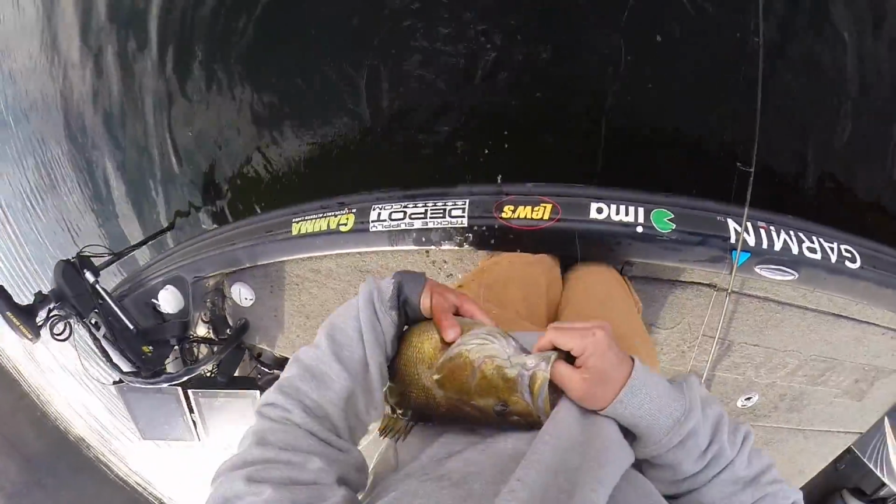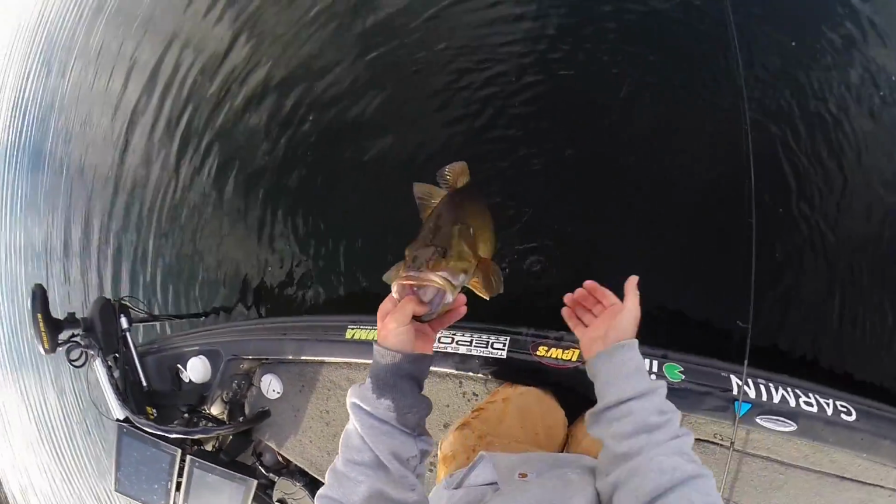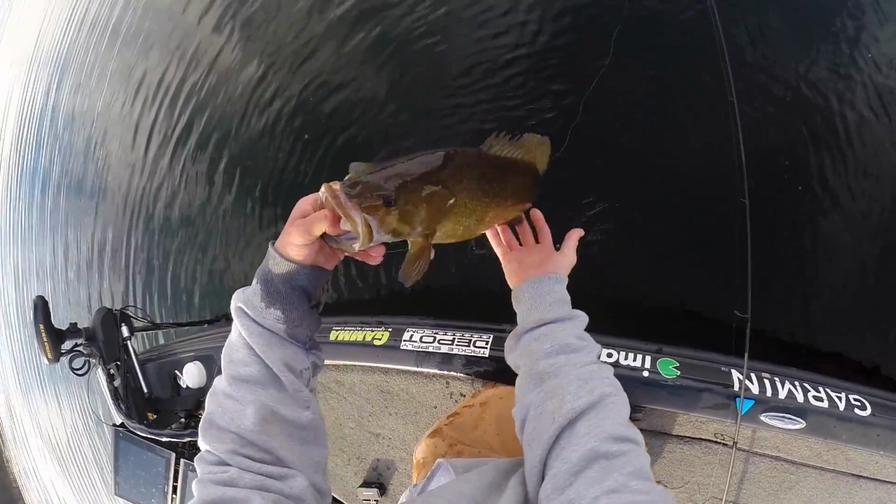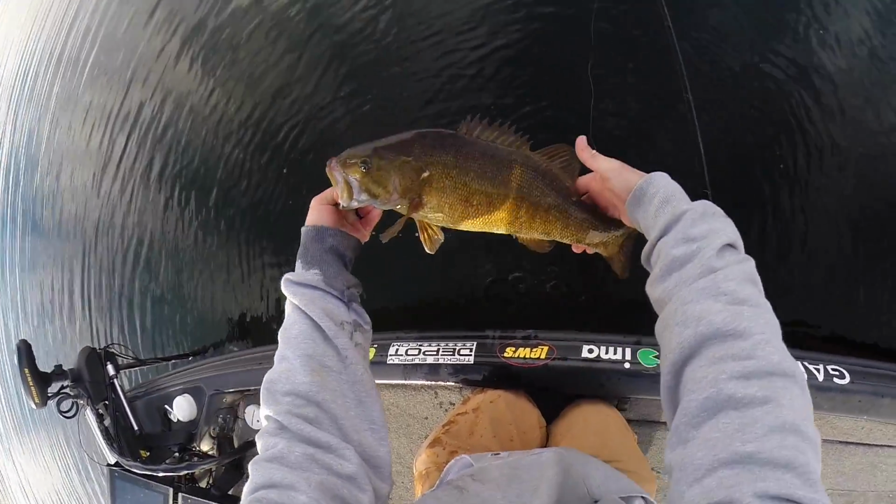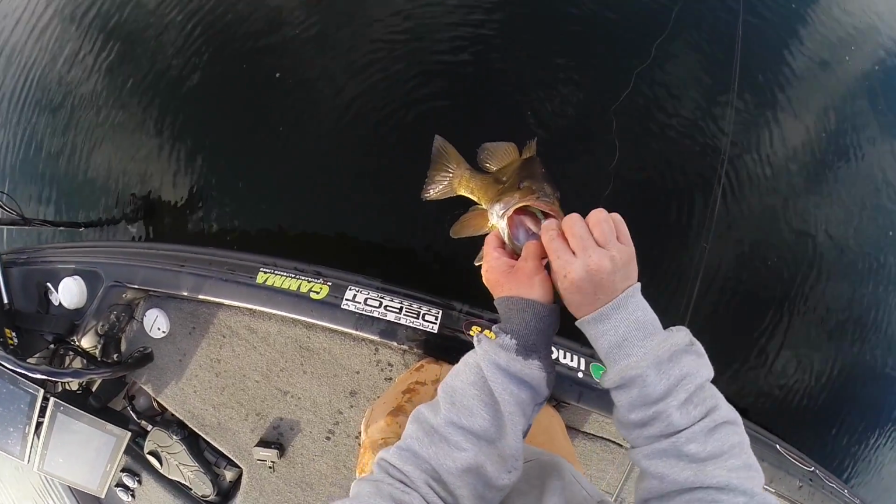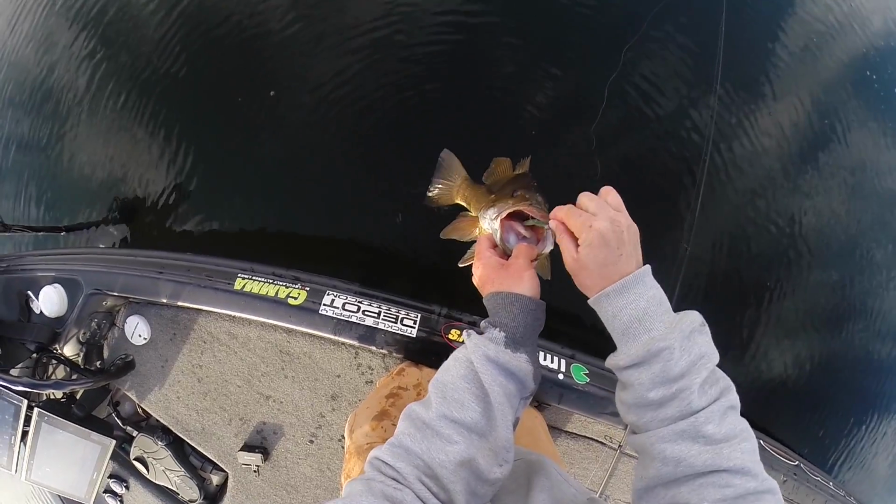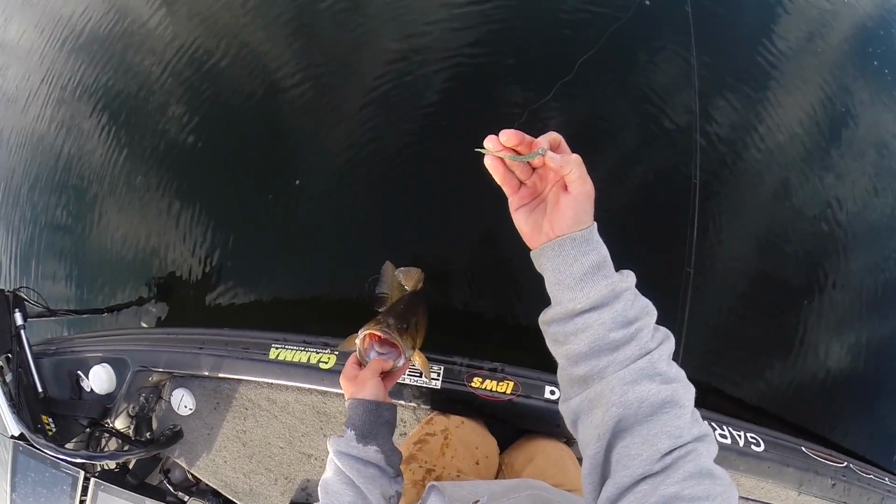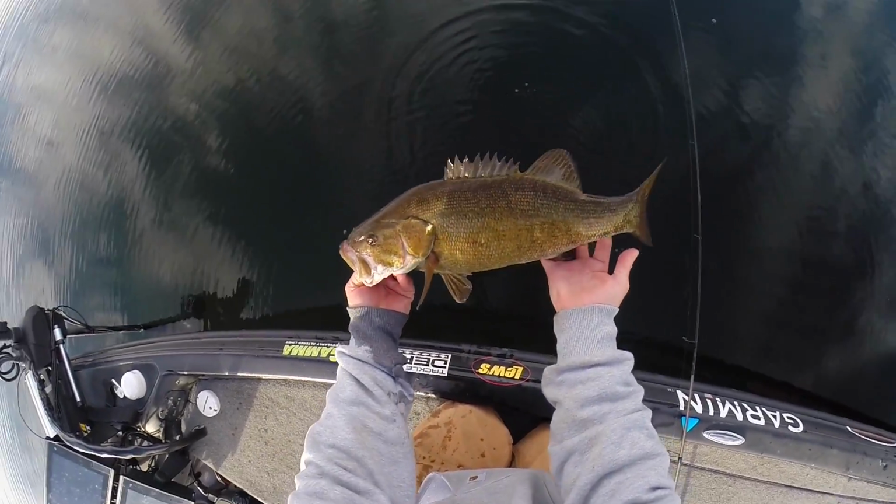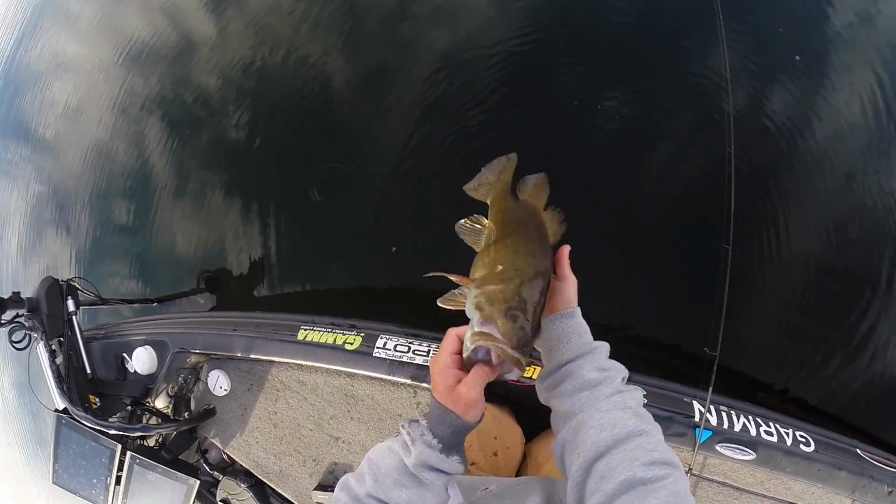Oh, yes. That is such a big smallmouth. Oh my goodness. If that's not 5, it's a heavy 4. It's such a big smallmouth, man. And he was hooked perfectly, man. That 3-inch shaker is just such a deadly bait. Killer technique. Big smallmouth. Cold water, man. It doesn't get any better.